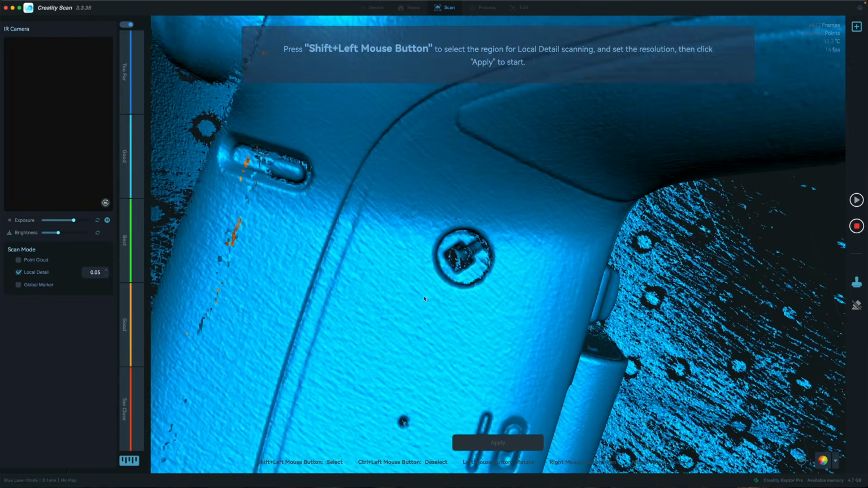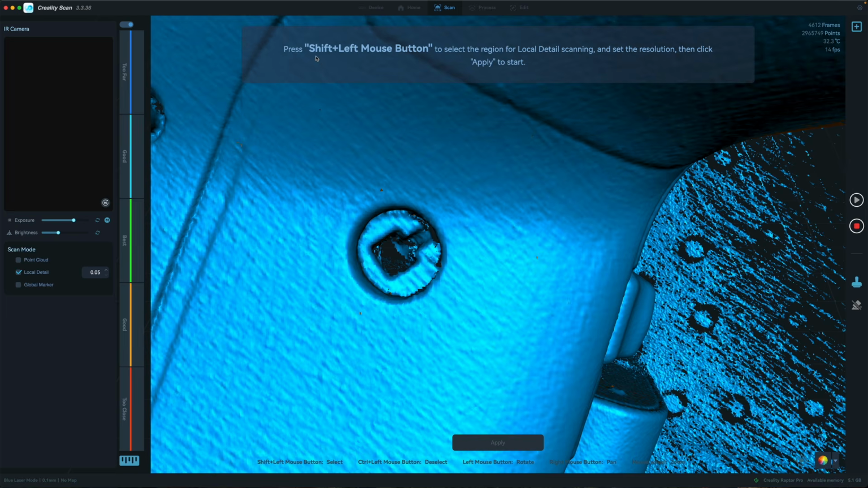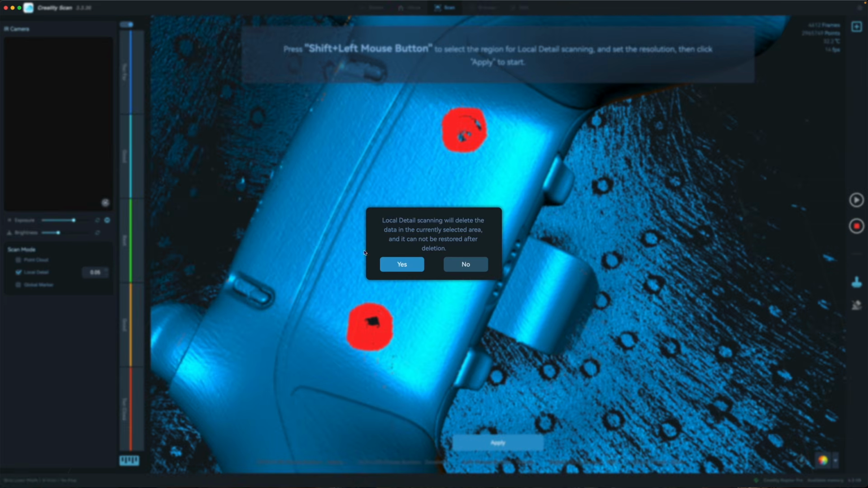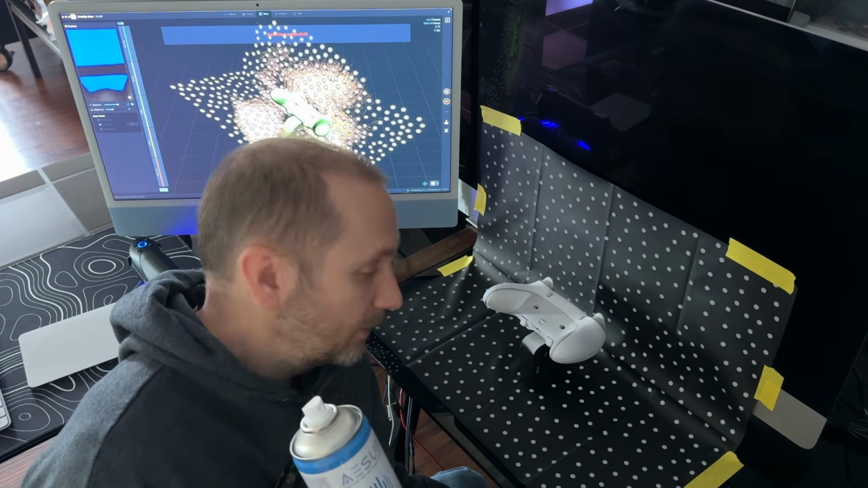And now if we zoom in, we can highlight the areas that we would like to replace with a higher amount of detail. By holding Shift and left mouse button, I can draw out the area that I would like to replace. Okay, so there's one here, and I'd like to grab this one too. And now I get a pop-up that says that everything in these areas is just going to be deleted. That way we can replace it. So I'll say yes. Where I want the additional detail, I'm going to very carefully spray some IR spray.